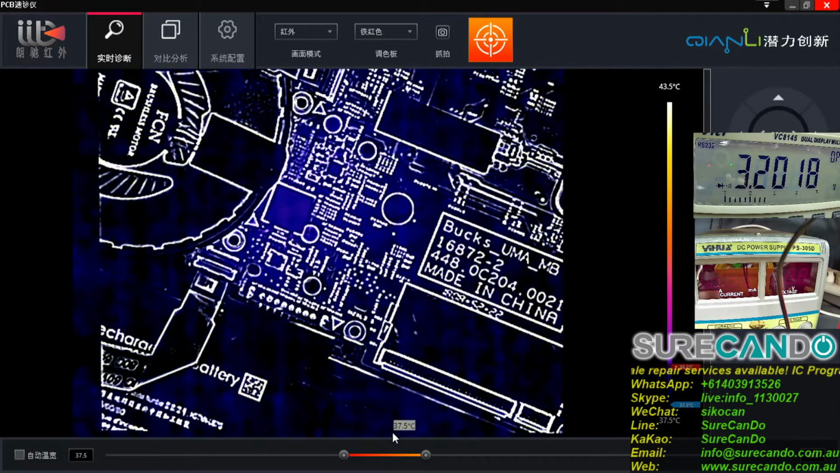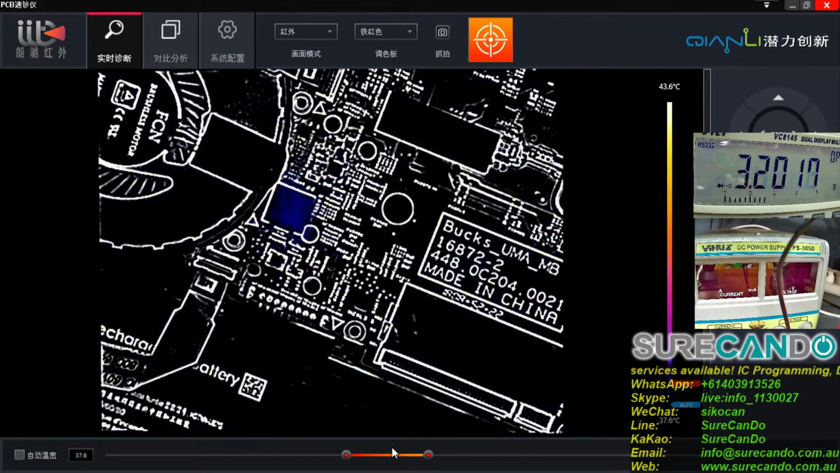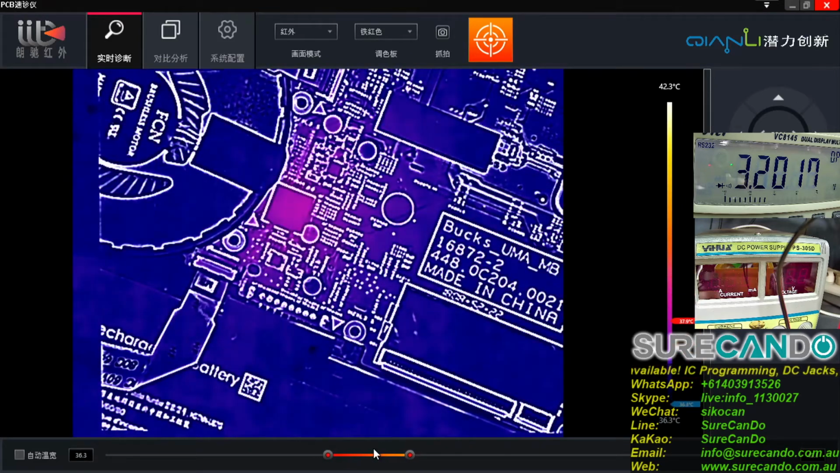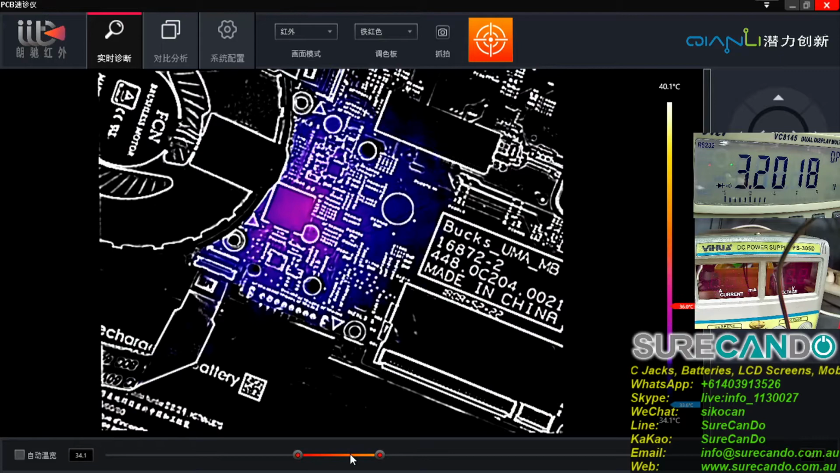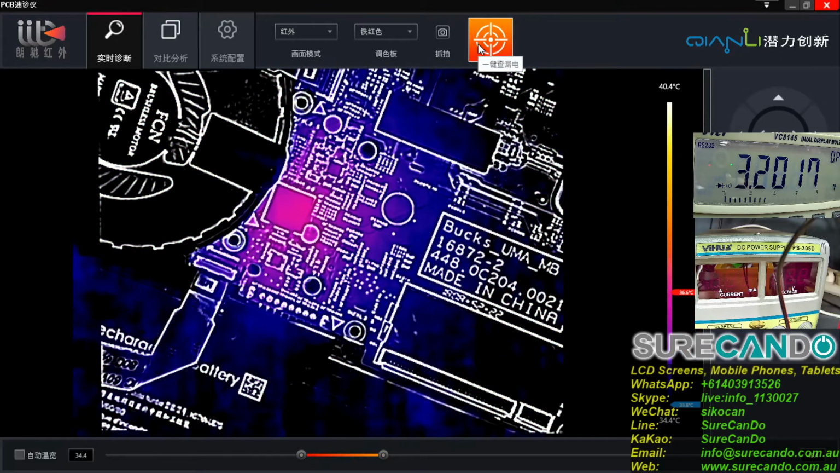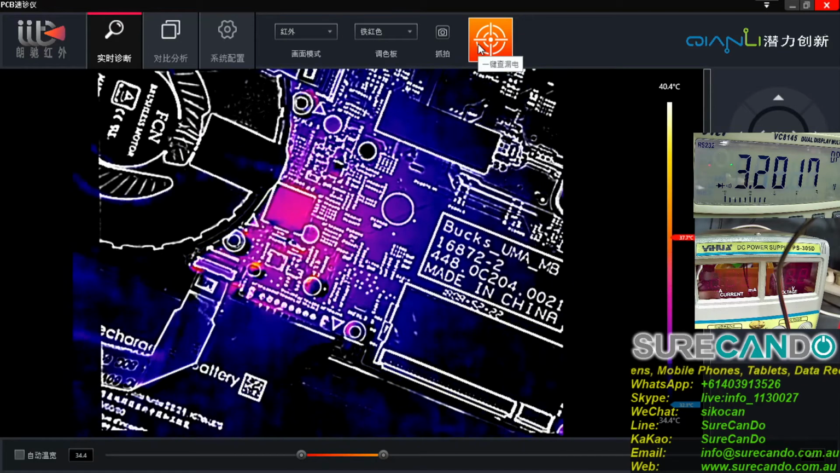Where did it go? It disappeared. It's still got an orange light. I think it cut off. Now I'm going to disconnect the charger.